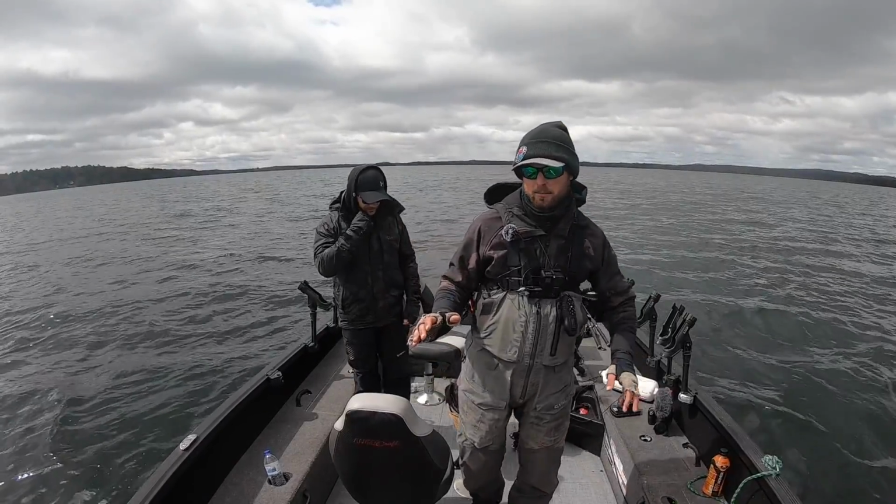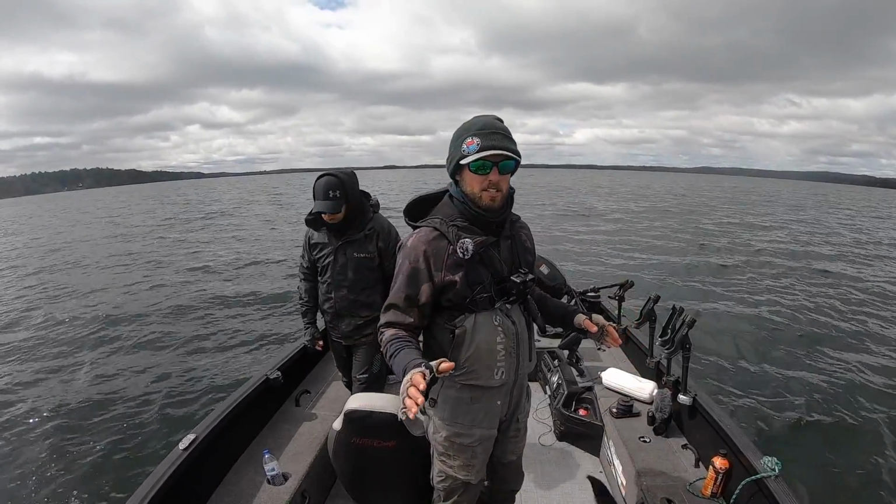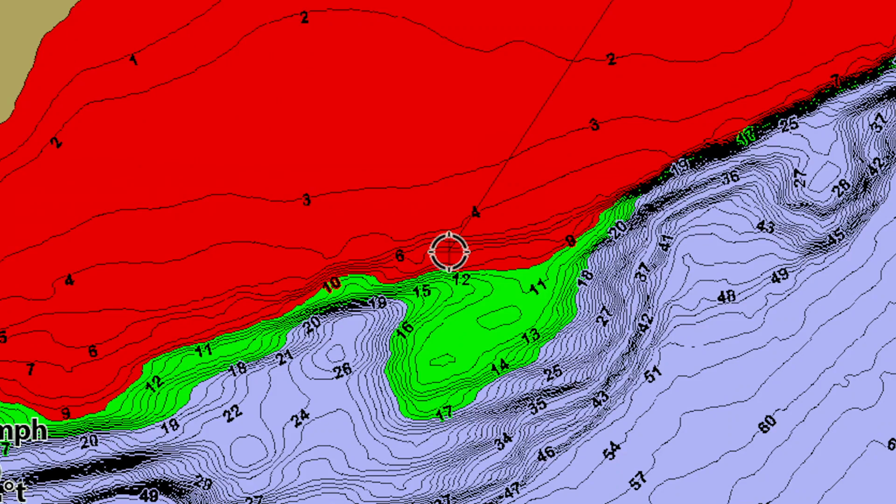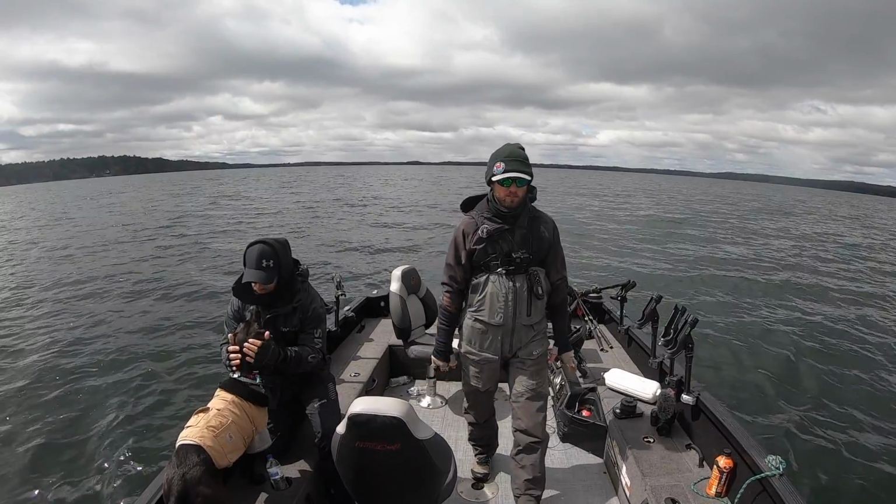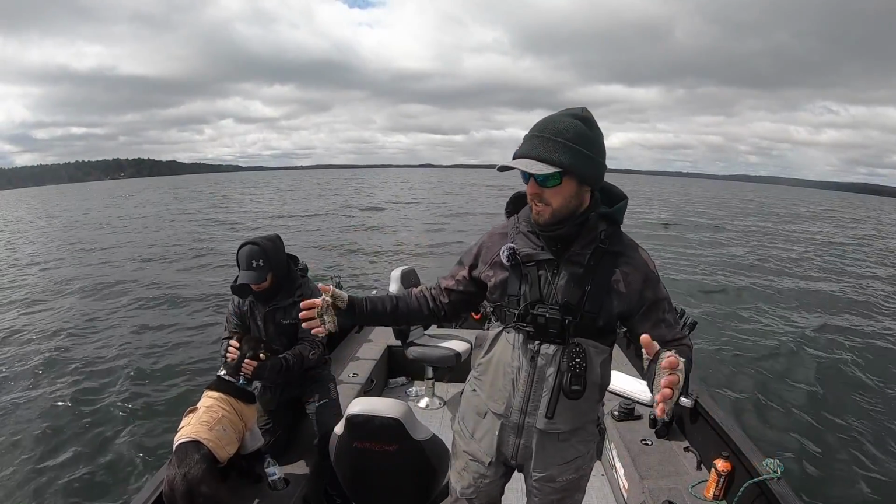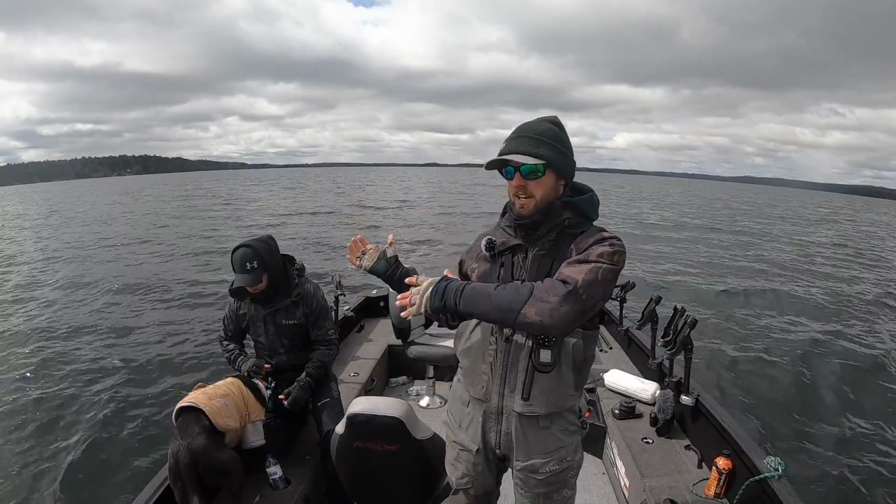All right, we're on spot number 1 here, and I already took the liberty of taking you guys a screenshot. Big shallow flat here, right? Water temps, just to put it in perspective, are between 42, 43, 44 degrees. Now the water's probably cooled down a little bit in the last few days because we had a ridiculous cold front preceded by incredibly warm weather.